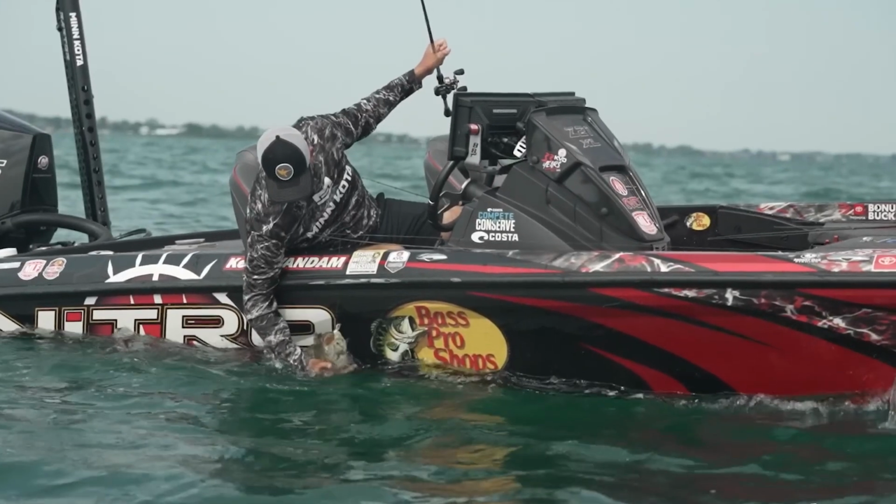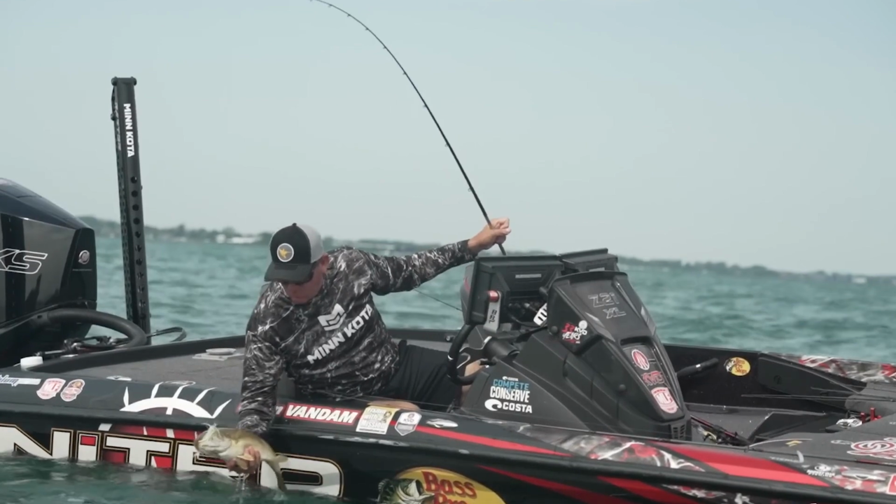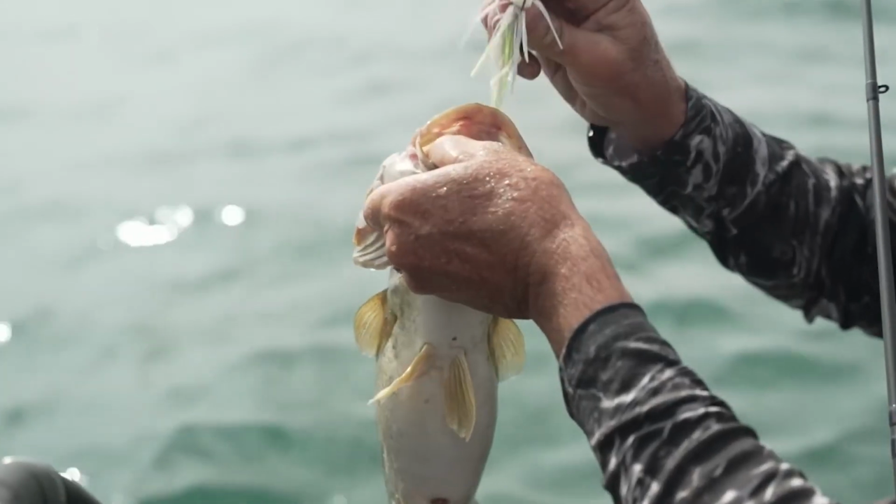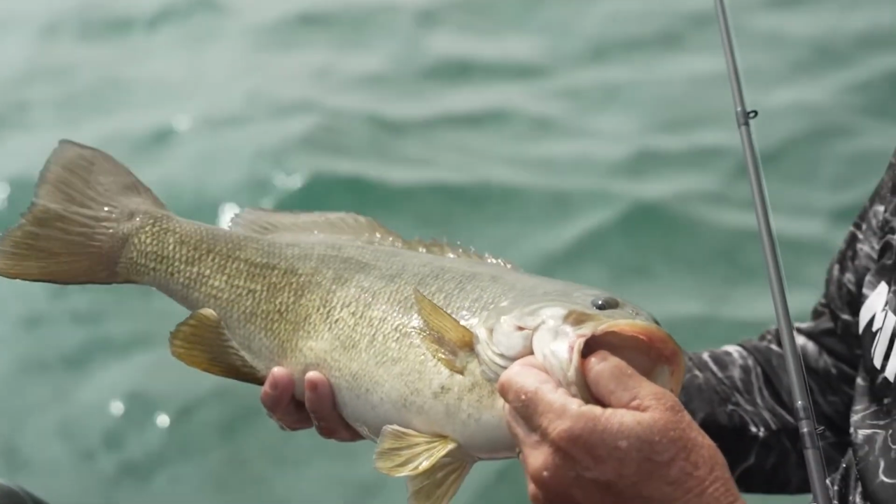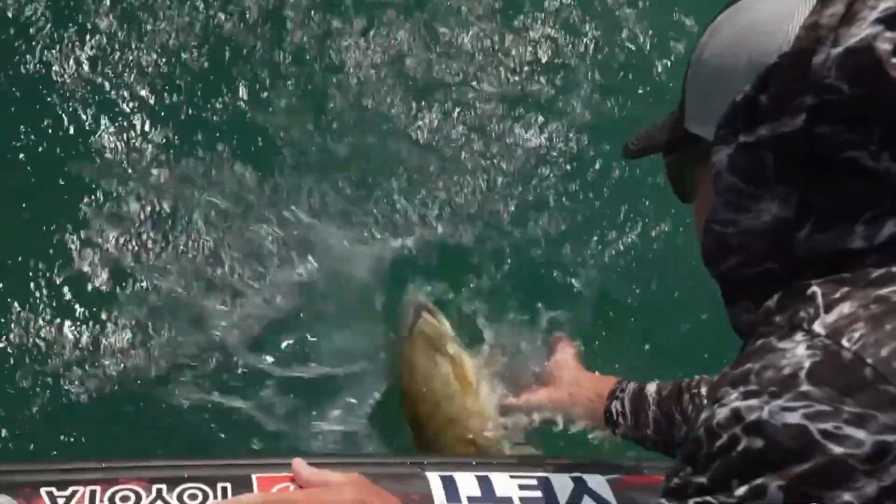I want to be able to throw something that's going to generate strikes and cover water, and we're always looking for big fish. That tungsten thunder cricket, the thunder cricket in general, is a big fish catcher. Largemouth, smallmouth, anywhere you go. That's why, as a tournament angler, it's one of my favorite baits.